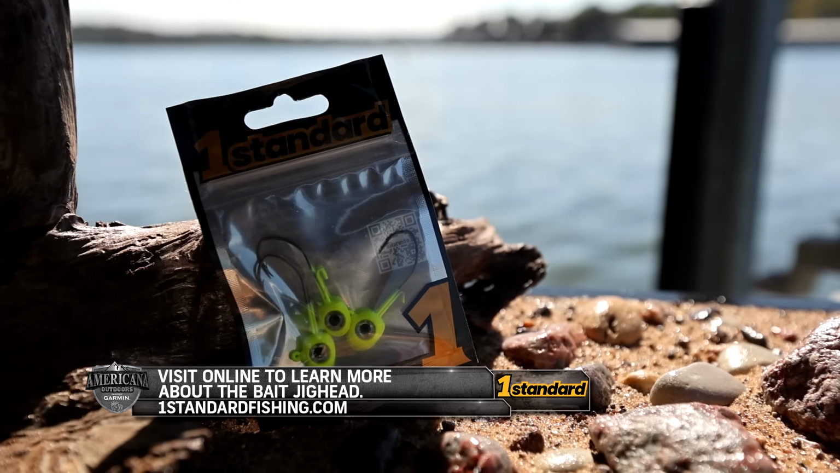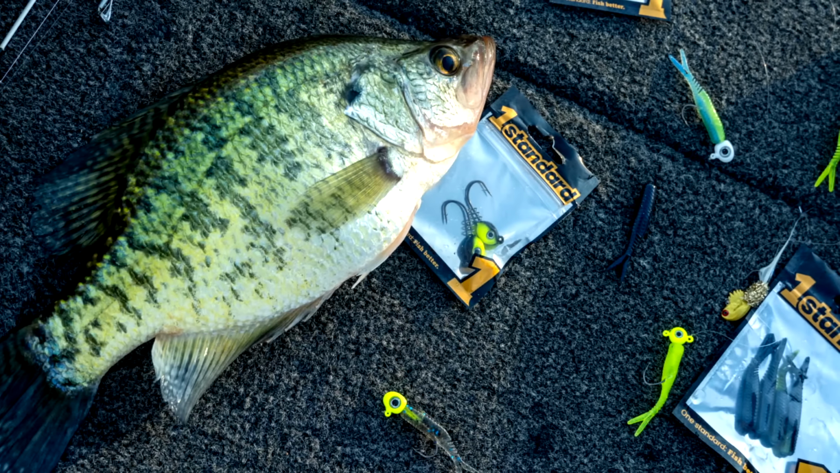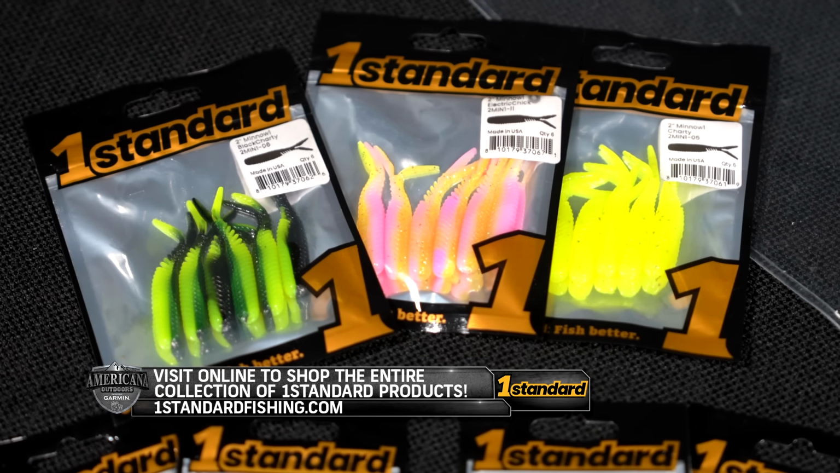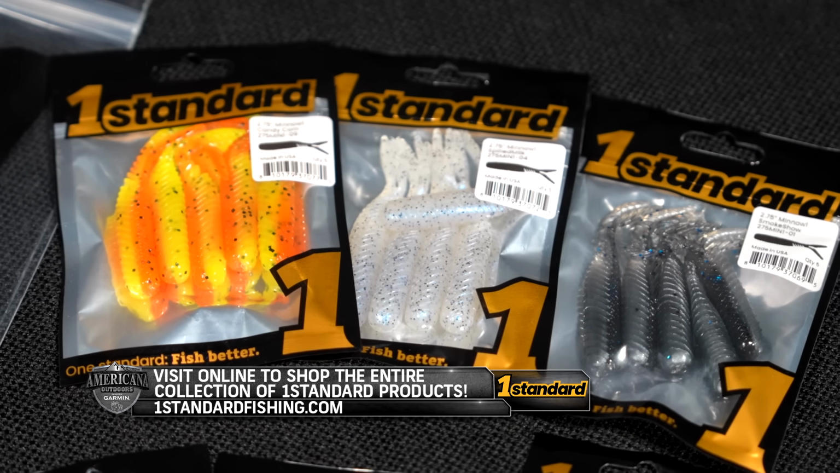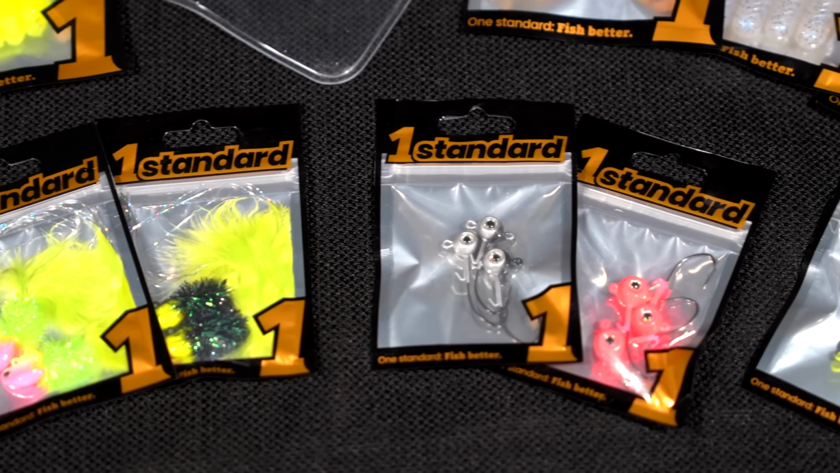1Standard's wanting to make a situational package, so to speak, to where you can catch crappie like this all year through a program of half a dozen different style baits with different components, in order to have a complete system that's going to be able to work for you all year long and catch crappie like that one.